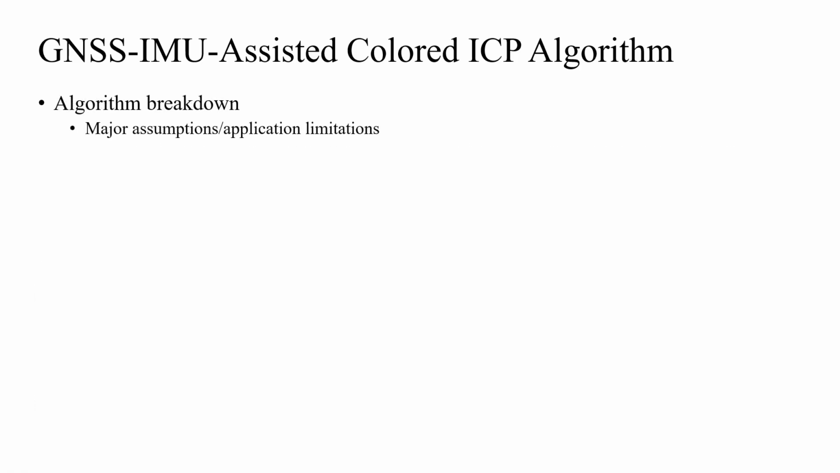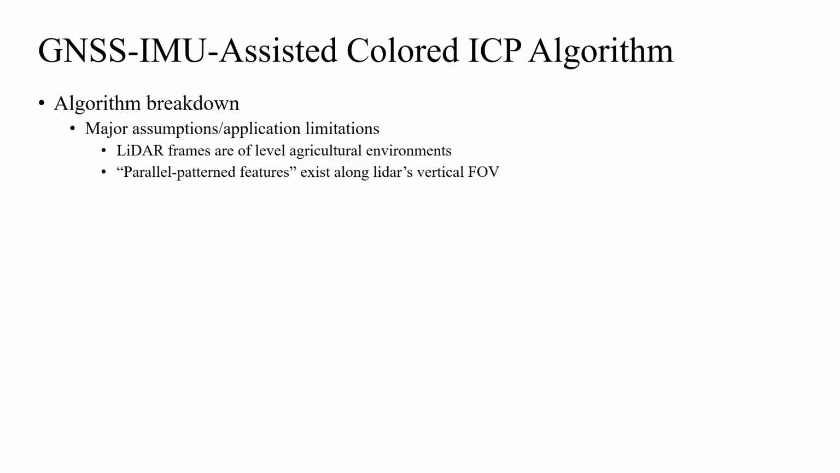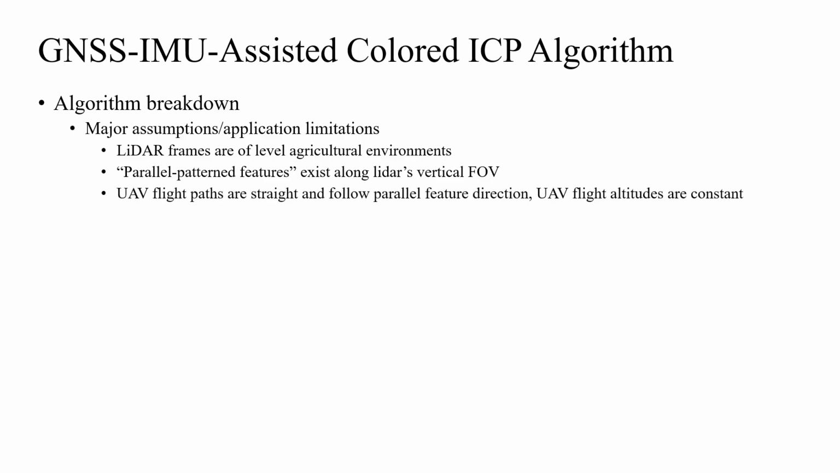There are three major assumptions or application limitations of the proposed algorithm, which will be explained later. First, LiDAR frames are of a level agricultural environment. Second, parallel patterned features exist along the LiDAR's vertical field of view dimension. Third, UAV flight paths are straight and follow the parallel feature direction, and UAV flight altitudes are constant.